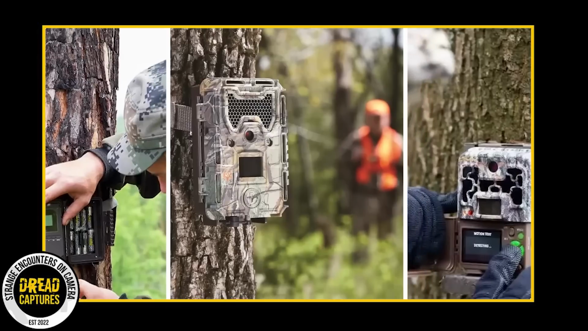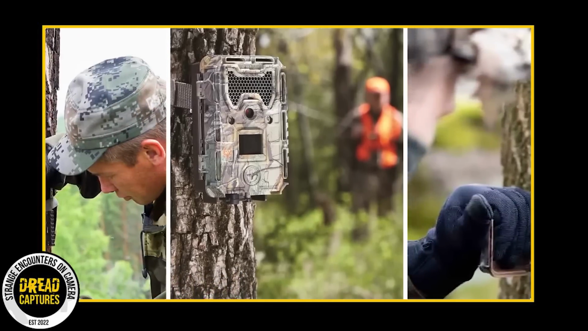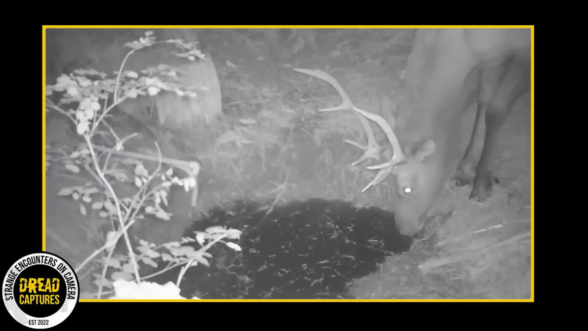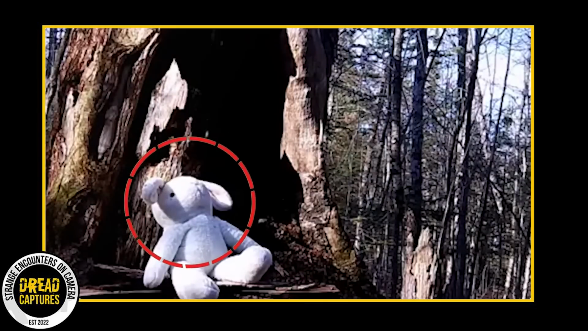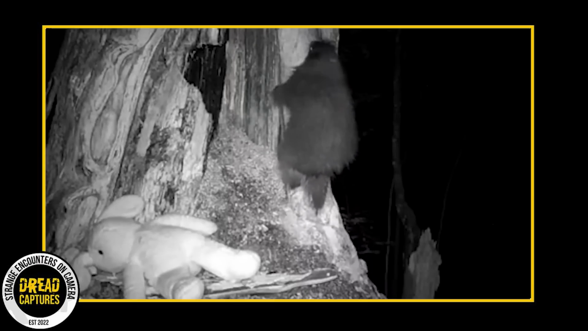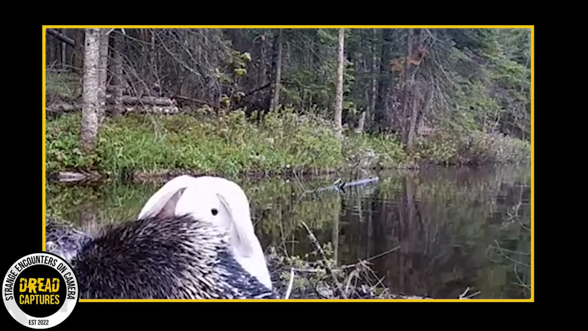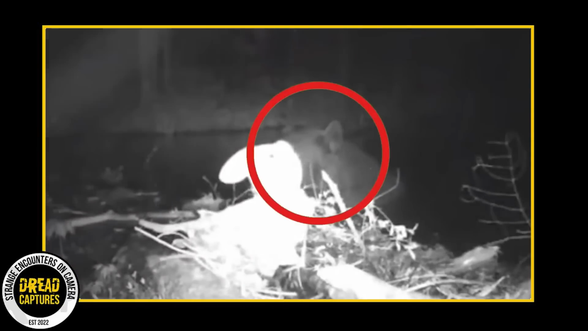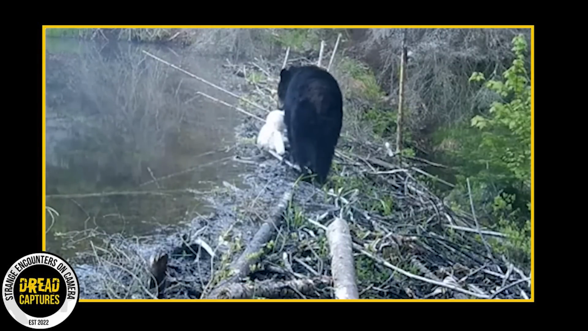A man with a trail camera and an affinity for the wild decided to introduce a lighthearted twist into his usual outdoor adventures. As an avid observer of the woodland creatures frequenting the forest near his home, he hatches a playful plan to engage these animals in an unconventional yet amusing interaction. In this unique experiment, the man strategically placed stuffed animals, bunny bears to be precise, at various locations in the woods right within the line of sight of his trail camera.